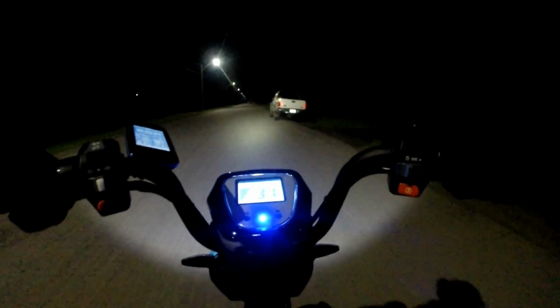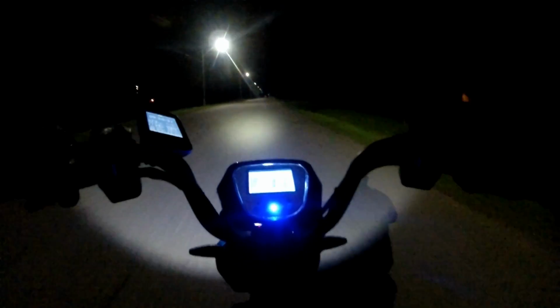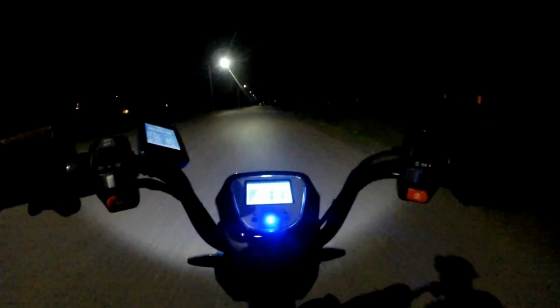So far we've done 10.4 kilometers. Our average speed has been 32.6 k an hour. Brakes are still squealing, but I think they're actually squealing a little bit less than they were. So maybe they'll eventually stop squealing, but someone suggested that I buy automotive brake cleaner and just spray it inside.